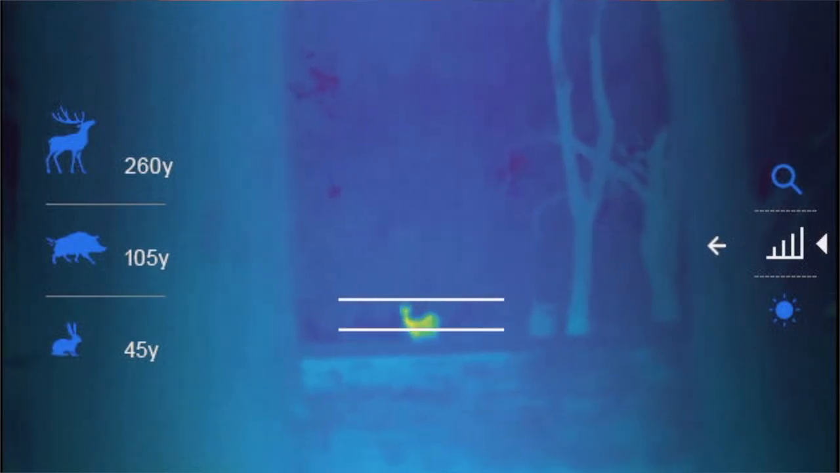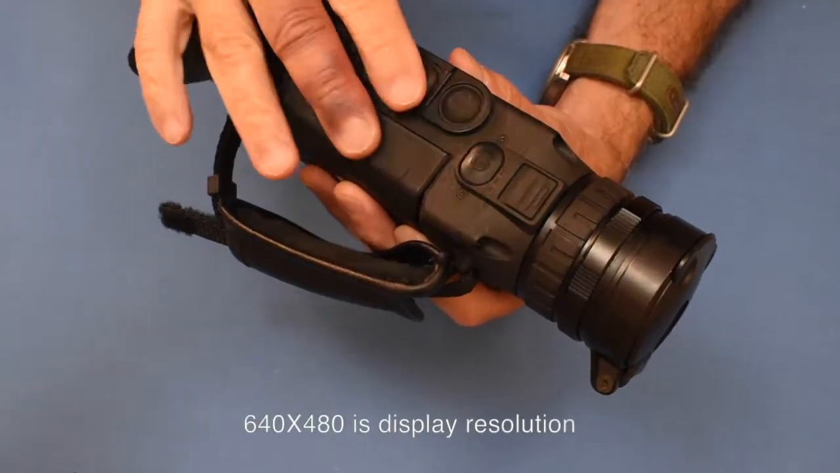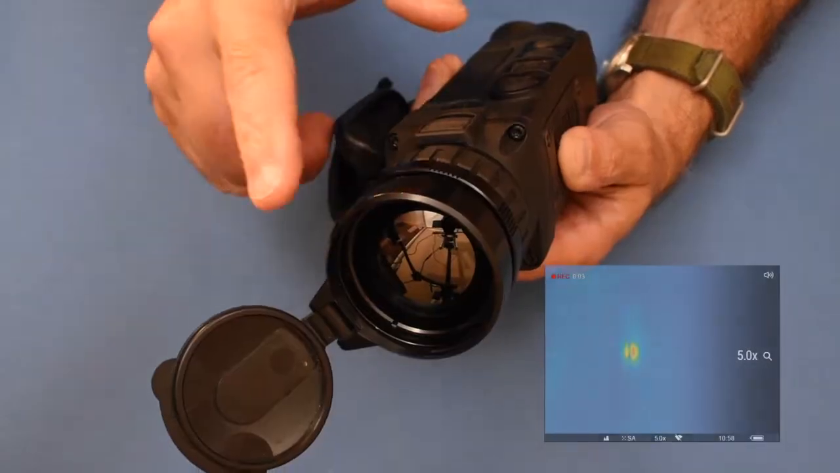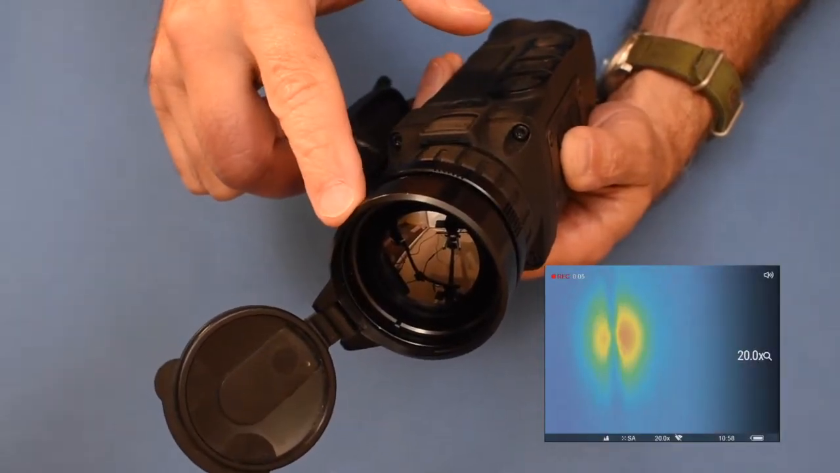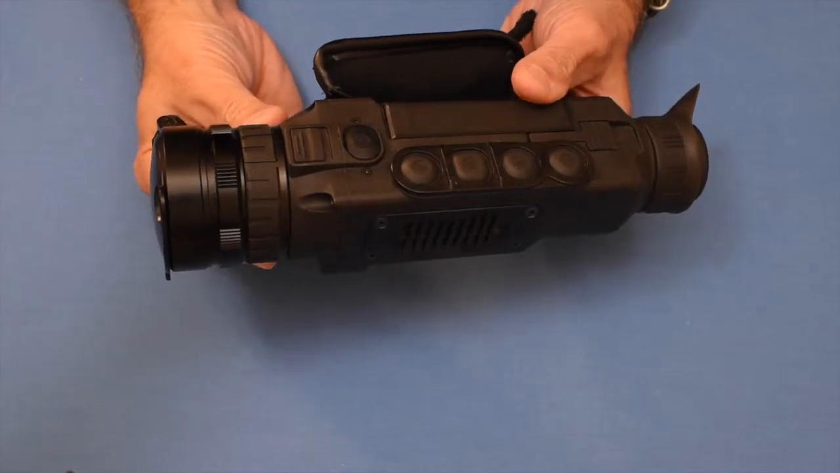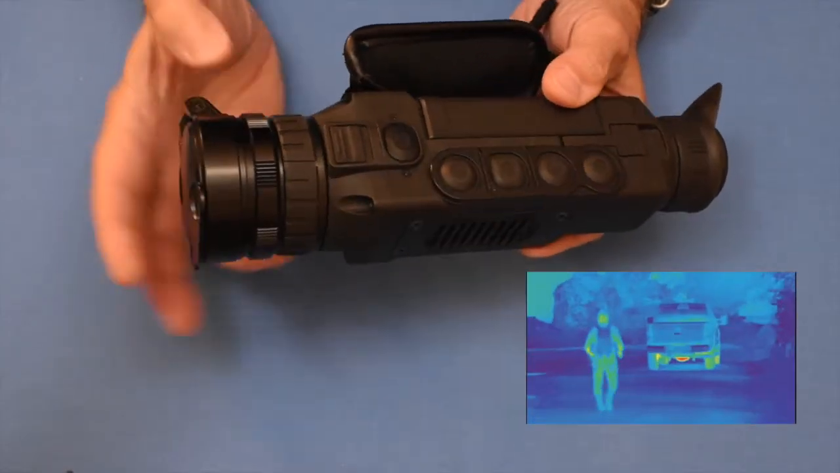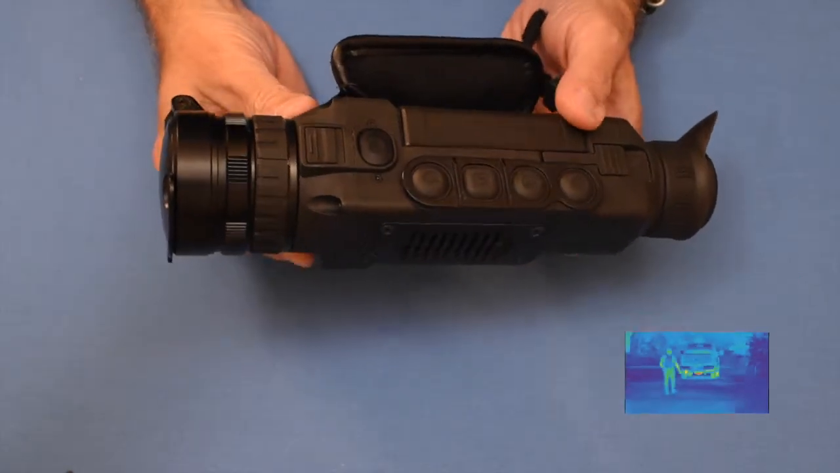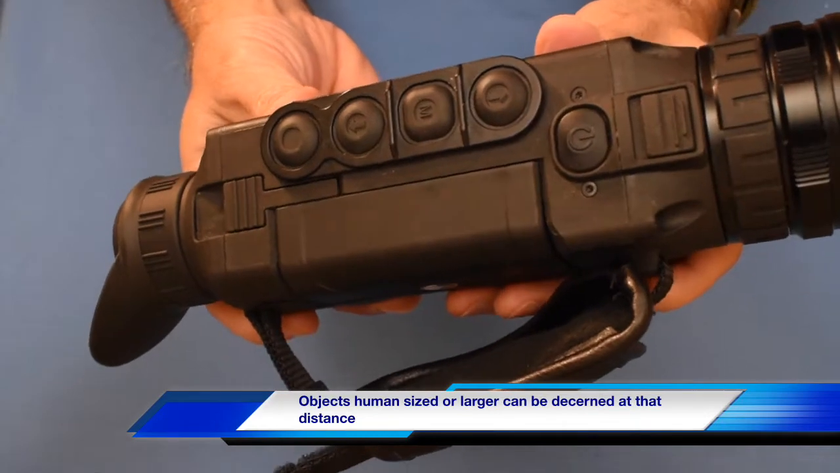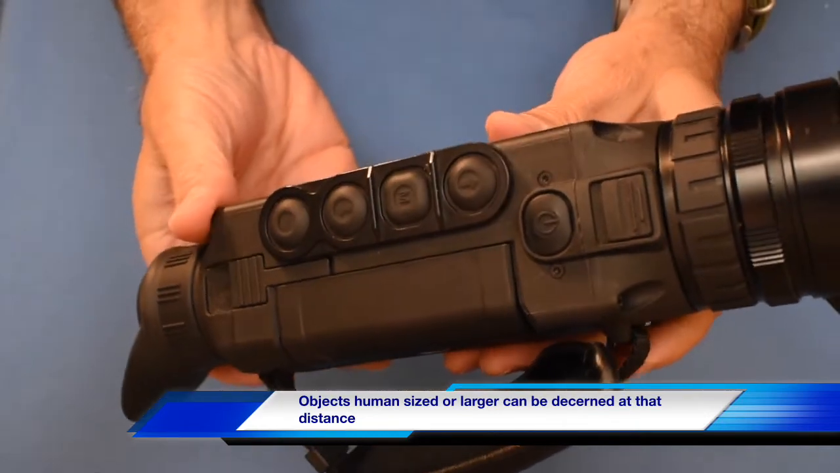Very convenient. The resolution is 640 by 480, but it looks very sharp. It has a digital zoom from 2.5 times to 20 times magnification. It utilizes a 50 Hz frame rate. Its observation range is 1,969 yards.